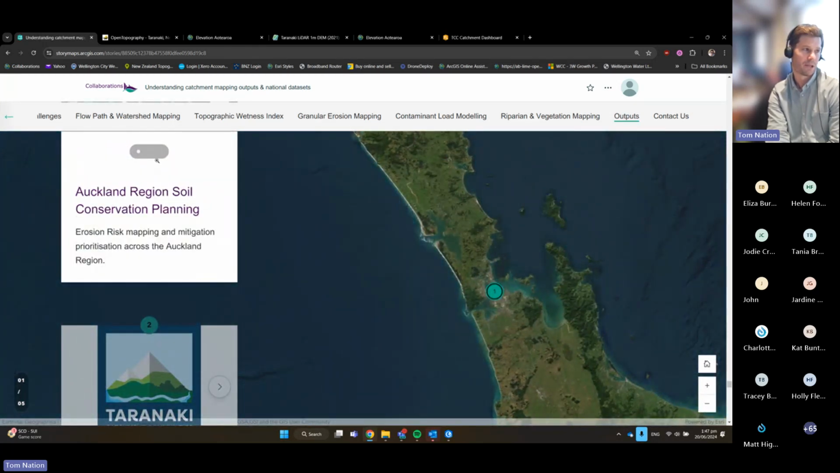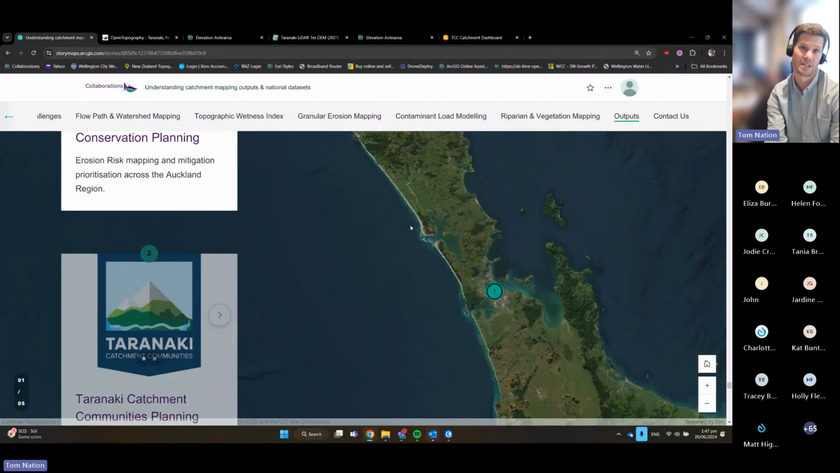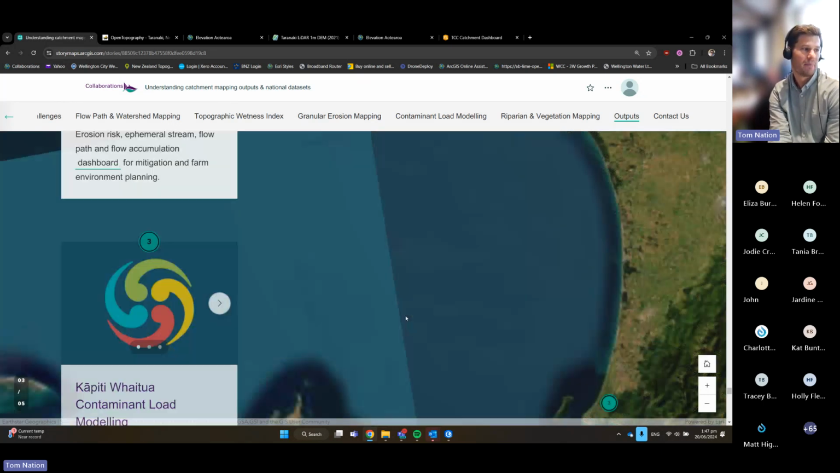As I mentioned earlier, and Matt mentioned, we've been working with Element, and we've been doing similar things in Auckland in terms of looking at prioritization using that RUSLE or the soil conservation stuff. Taranaki, catchment communities, we've gone through this, and helping with the almost regional scale flow path and TWI and erosion mapping to help with implementation there.